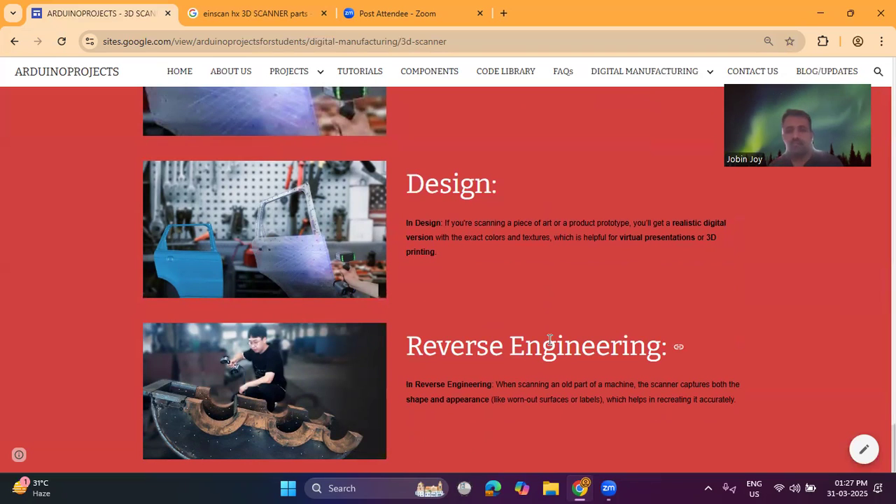For example, if you are scanning a piece of art or a product or prototype, you will get a realistic digital version with the exact colors and textures, which is helpful for virtual presentations or 3D printing.